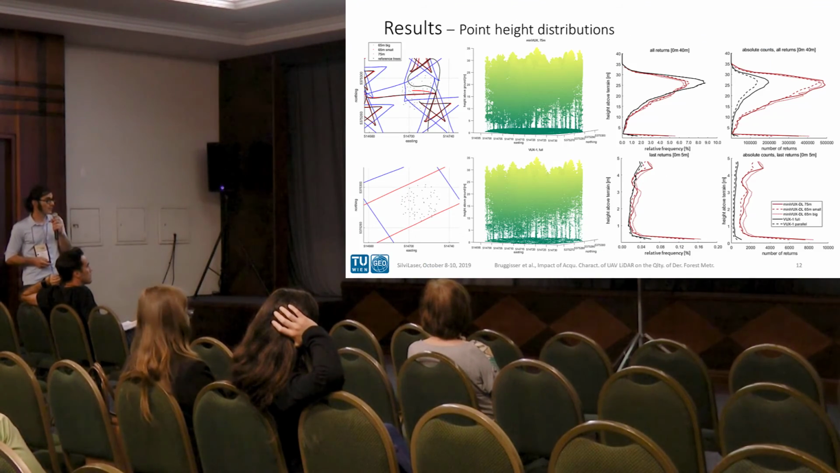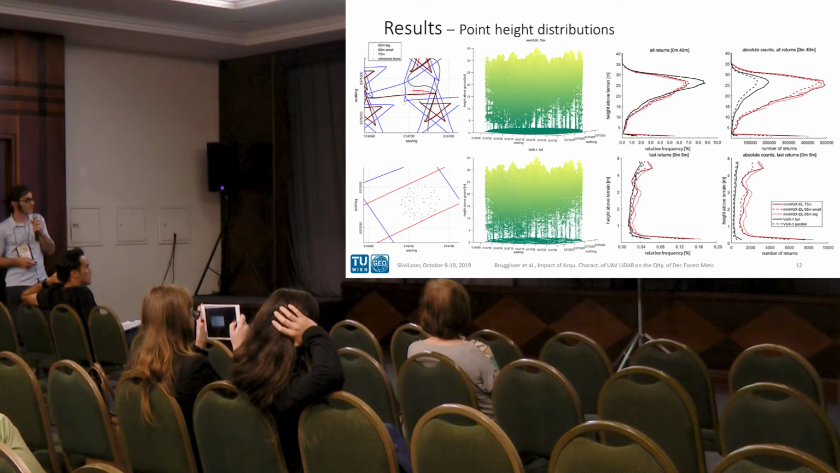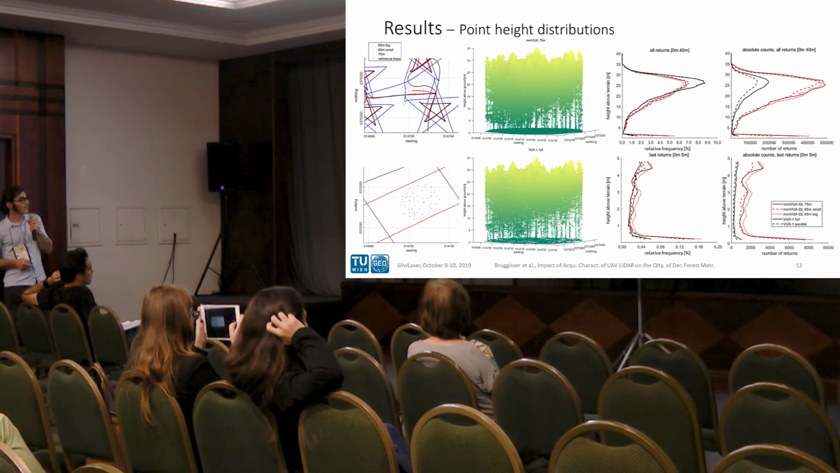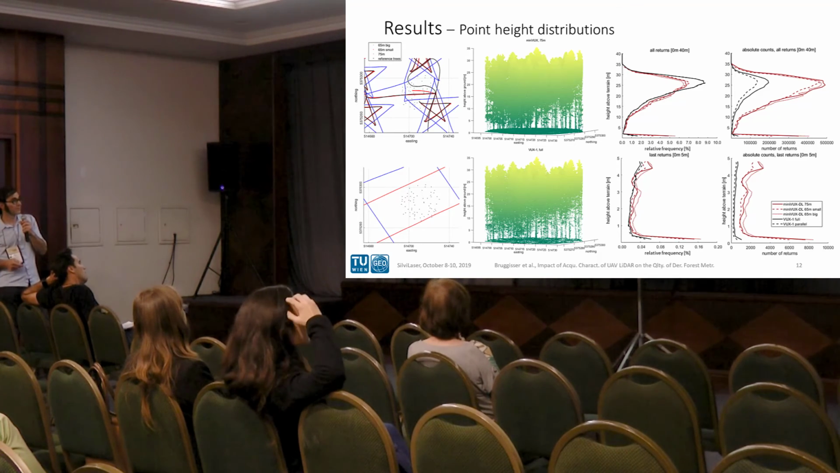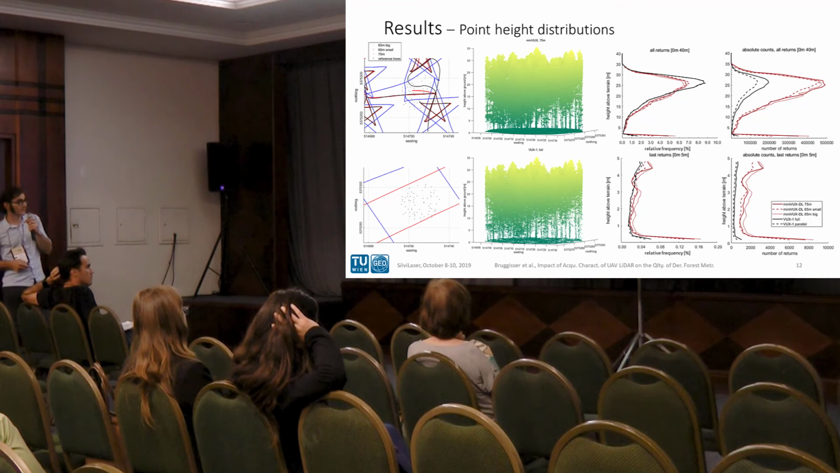Now, concerning the point height distributions of these two datasets, on the top we have histograms of vertical distributions of all returns for the full height range of up to 40 meters above ground.